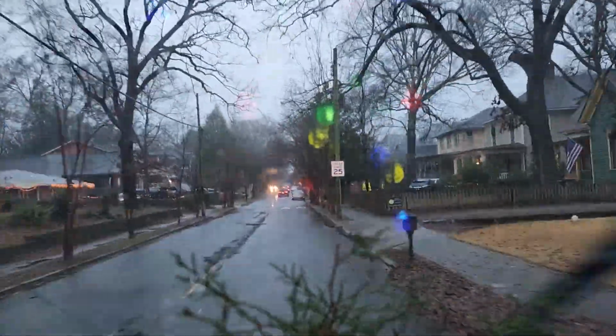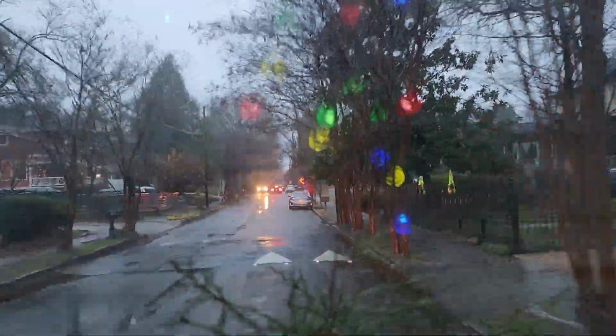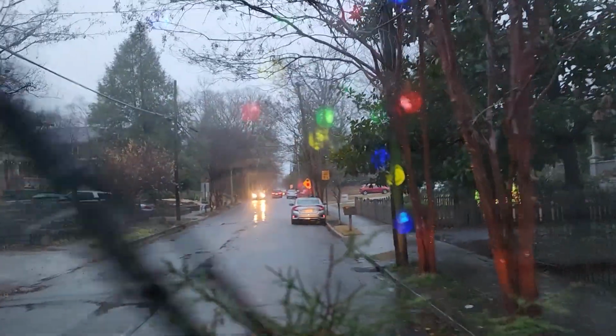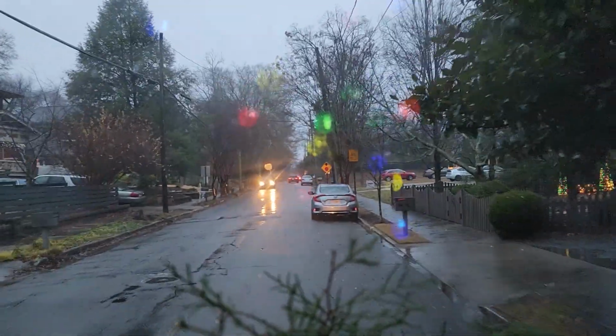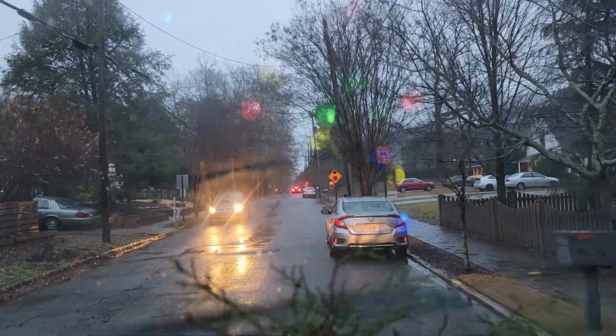See the lights from the little Christmas tree on the dash. Is that distracting? Does that make the glare worse? I need to turn that off. I think I will turn it off.